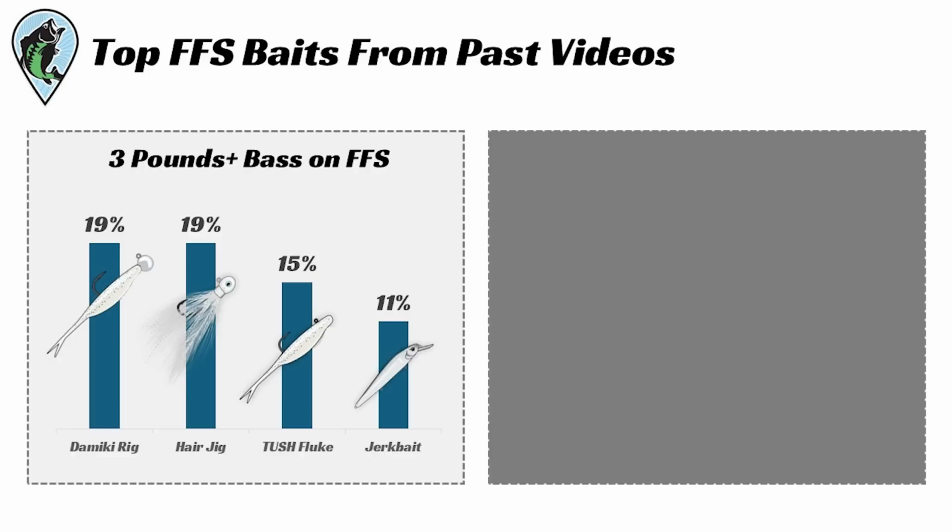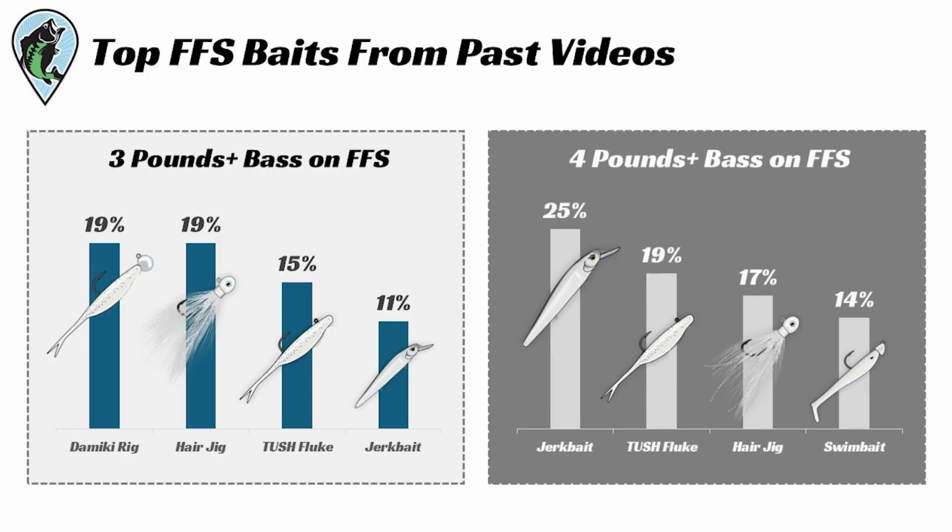However, if we take a look at my forward-facing fishing trips and go back as far as 2 years, we can see my top baits when I have forward-facing sonar on the boat. As far as catching 3-pound bass, you can see that the Damiki rig and the hair jig are tied for my #1 baits, followed by the Core Tackle Tush with the Spunk Shad and the jerk bait. Interestingly, if we focus on 4+ pound bass, the jerk bait becomes my #1 bait with forward-facing sonar, followed by that Core Tackle Tush with the Spunk Shad, then the hair jig, and then a big swim bait.